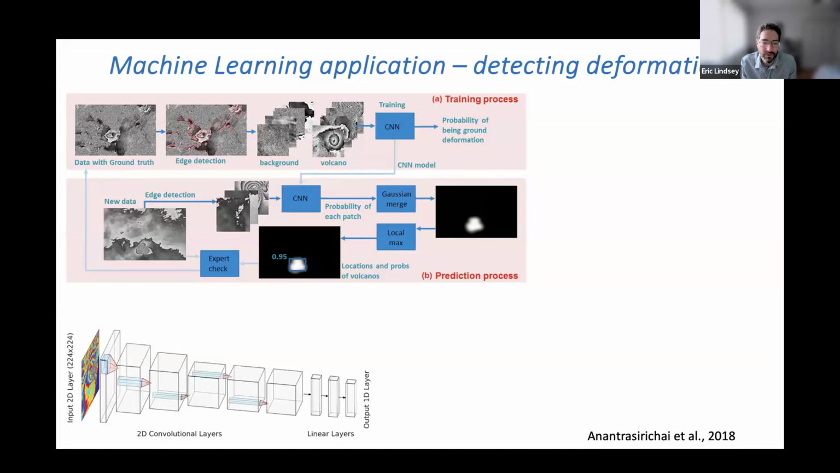And so what this group was doing was trying to figure out a way to use machine learning to detect volcanic deformation. So they have some data, and it's doing this sequence of things. It's trying to identify the edges, separate the background from the volcano areas, and then they feed that into a convolutional neural network, and they train it on a set of data that they know is real deformation. Now they can pass through new data and test whether it's able to detect the volcanic deformation.